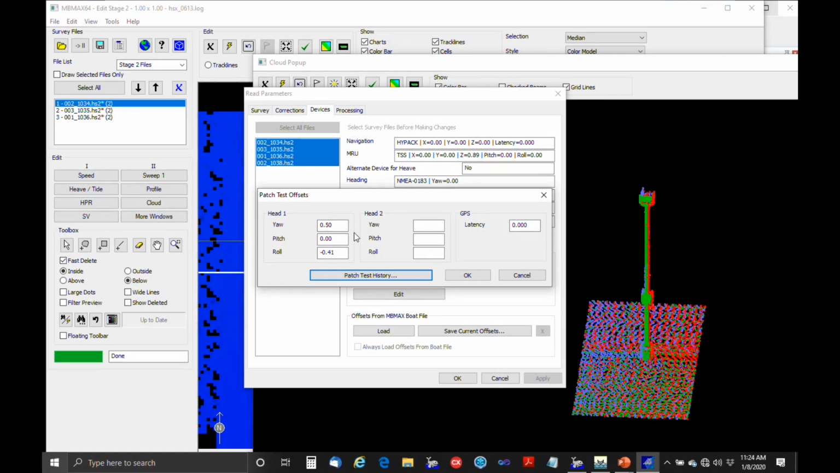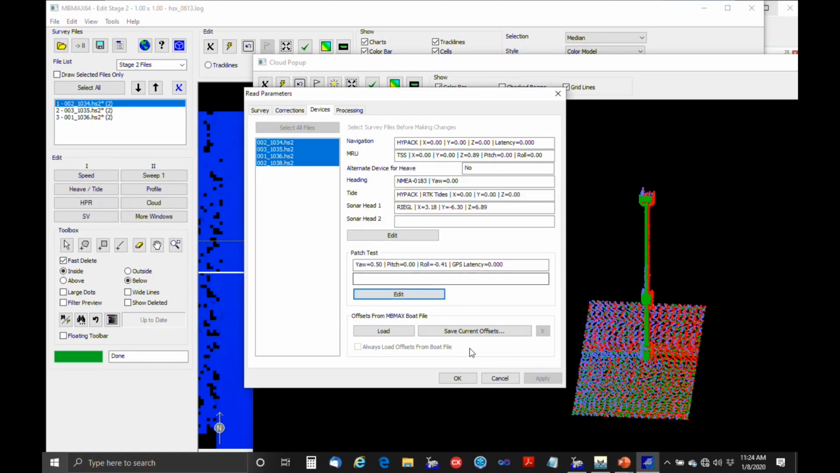And what we hope to do in future versions of HYPACK is to come up with an automatic patch test that works in the cloud window. So it'll be similar to what we have in the cross sections, but it'll work in the 3 dimensions.